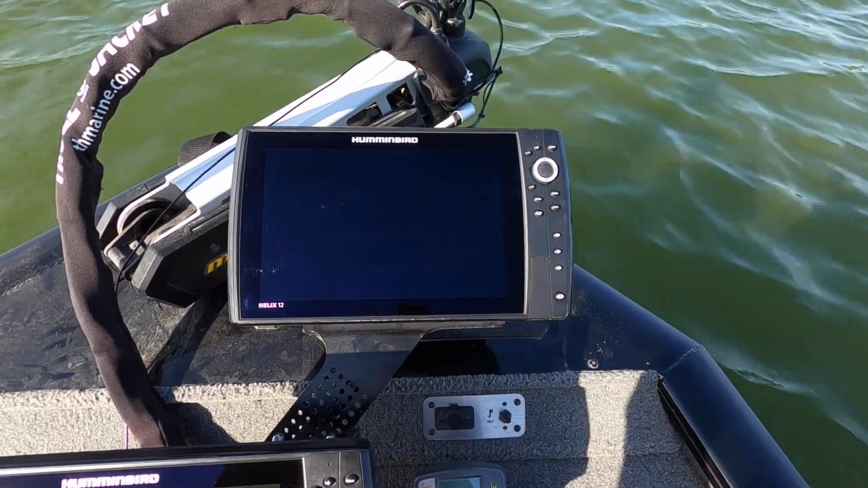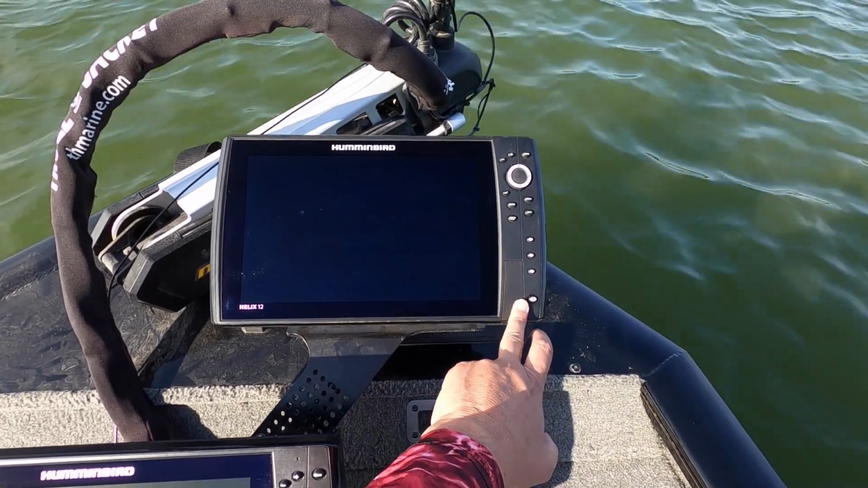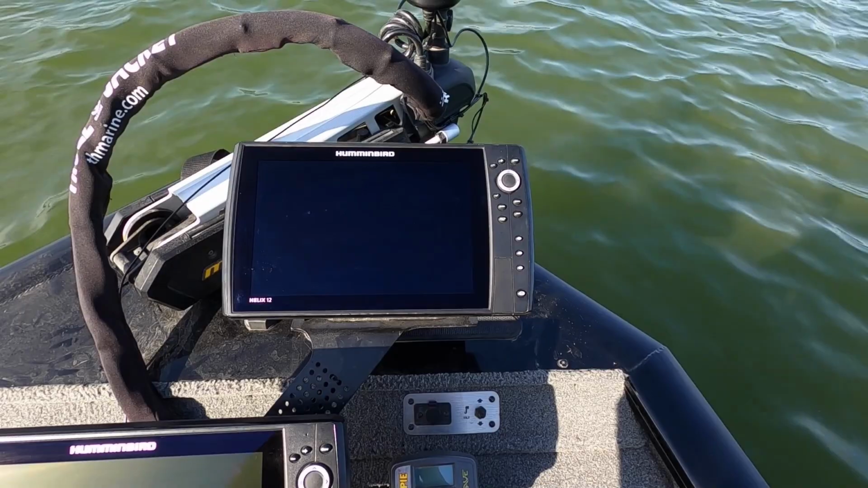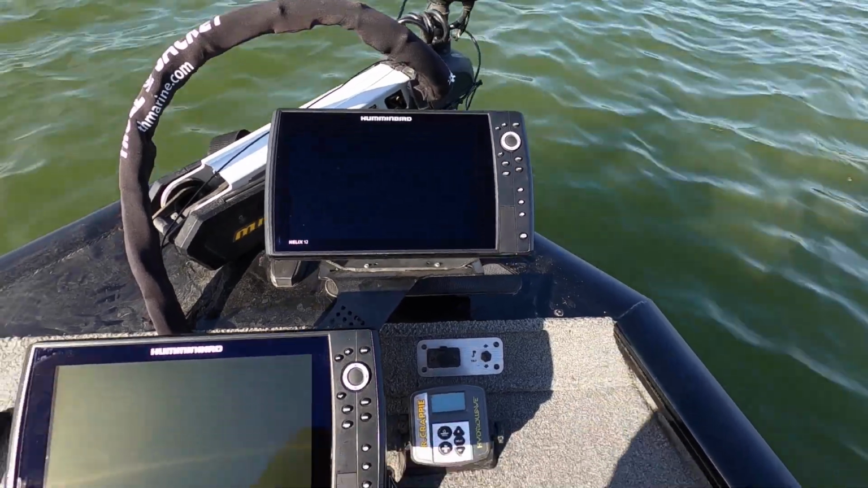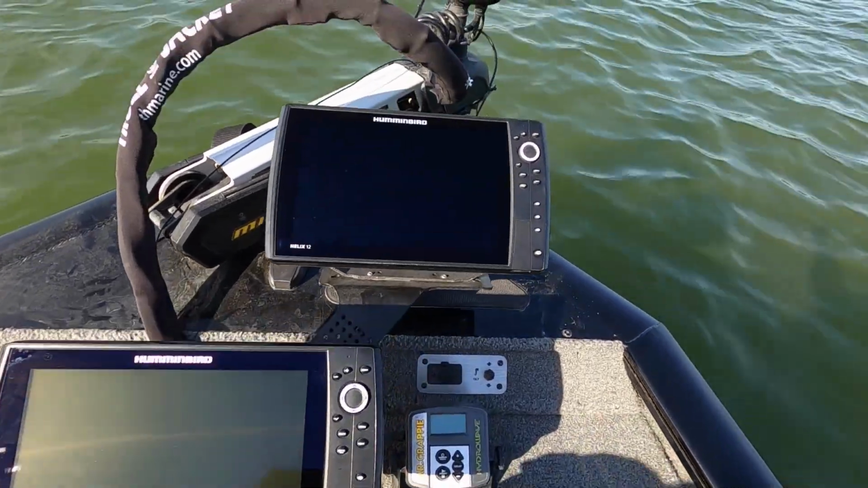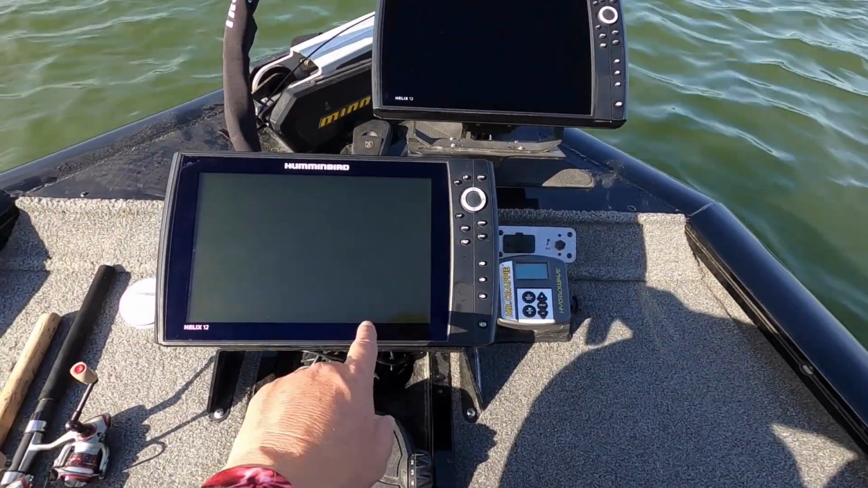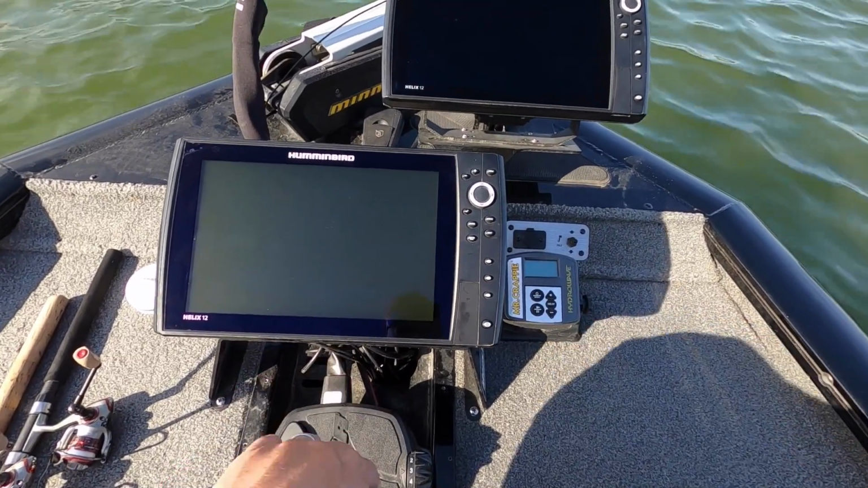Now, according to their manual, this is the first graph that has to come on, and it has to be linked to my port through the Ethernet, which then also is hooked up to this graph. So the information has to go to the front graph, back to the port, and then up to this graph.